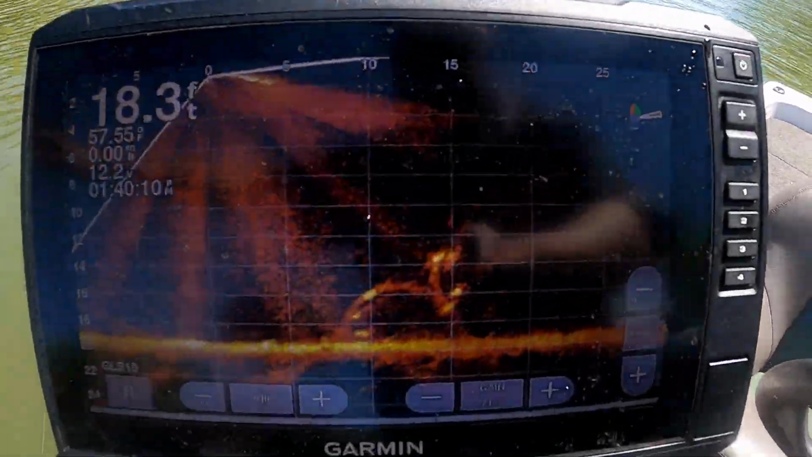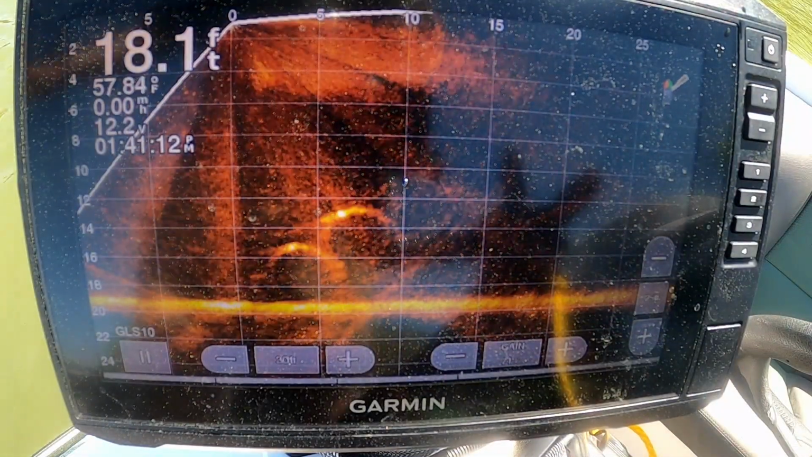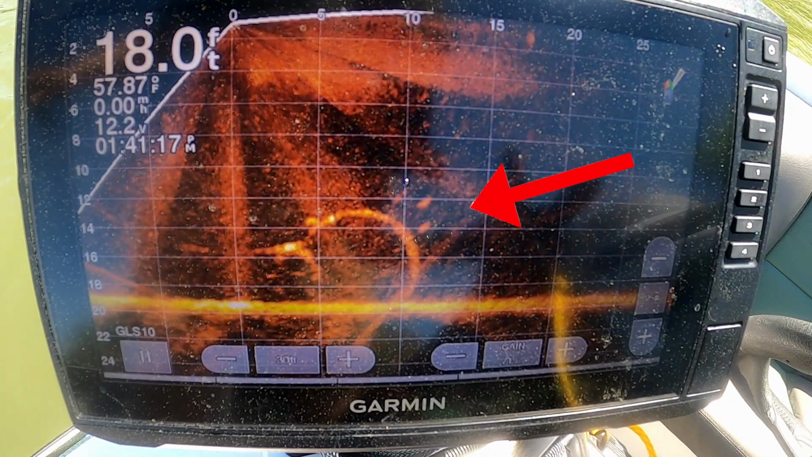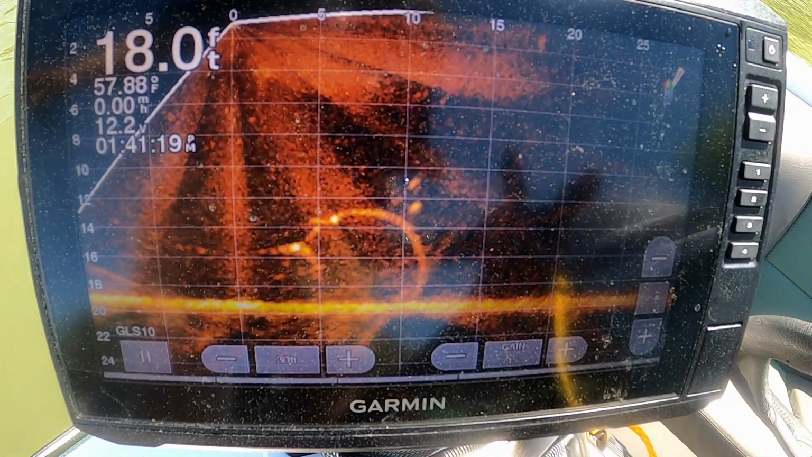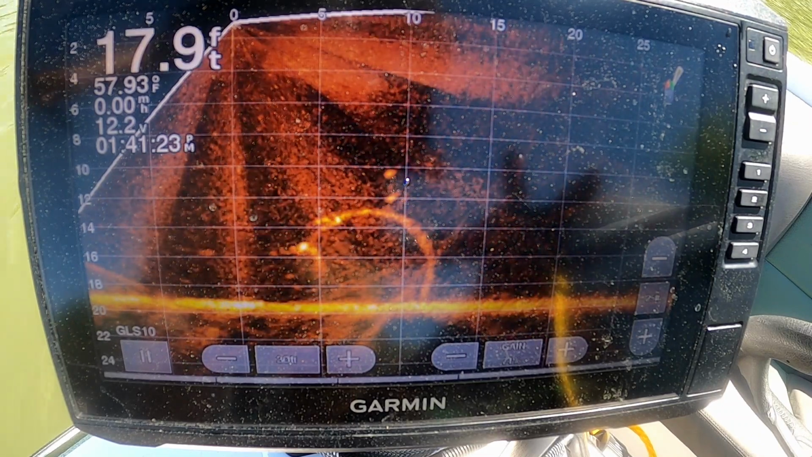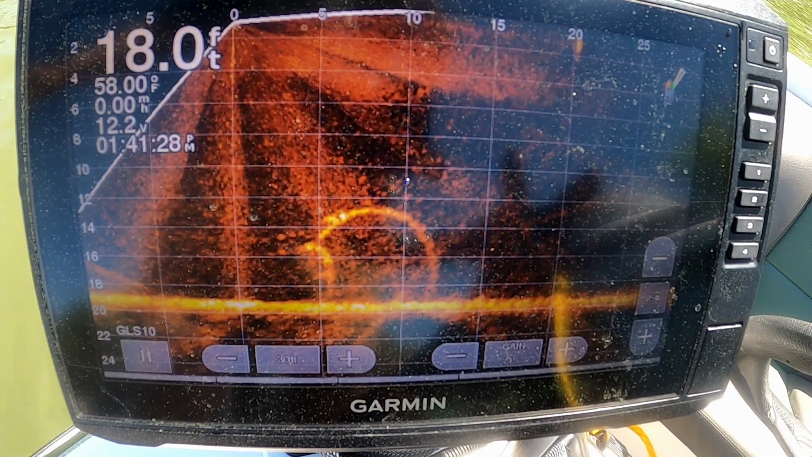They're all out through different marinas. I see them all the time. I'm just lifting it up over to get it to where I want it. You can see it, the bright mark right there should be a fish.